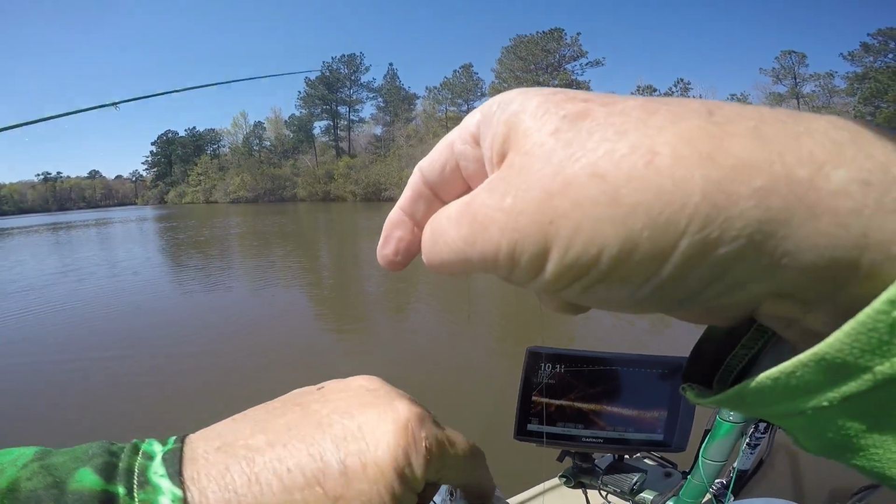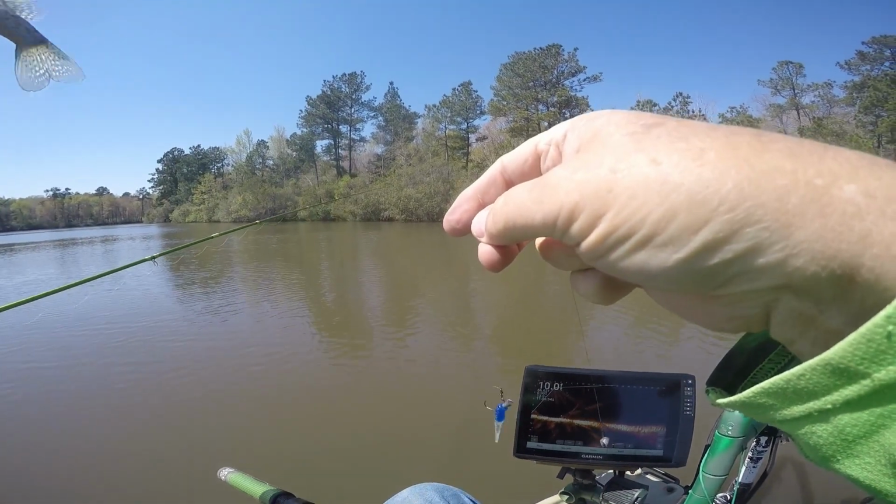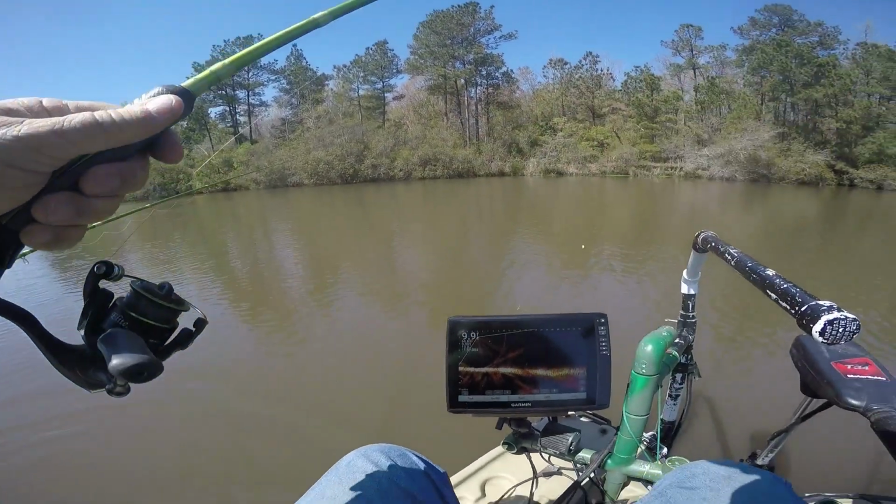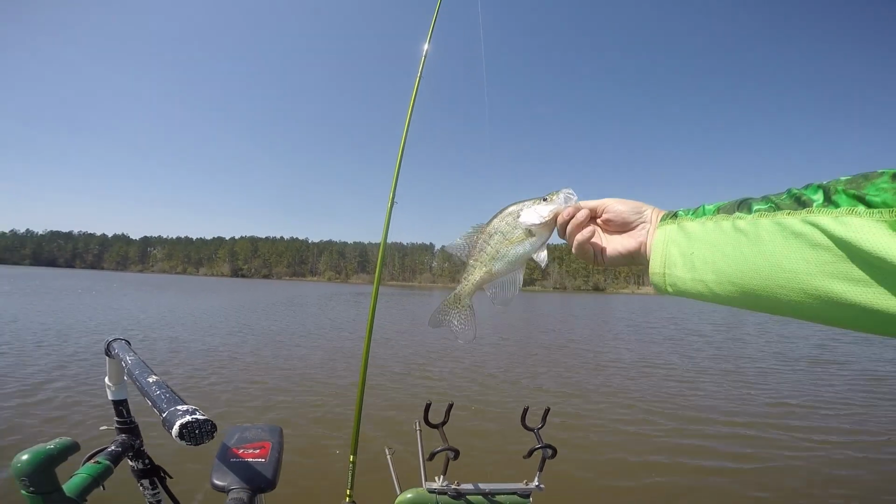Seeing any out there, or was he alone? He was kind of just by himself. But they ain't fat at all. I think they ain't got no eggs either. They're decent little fish though.